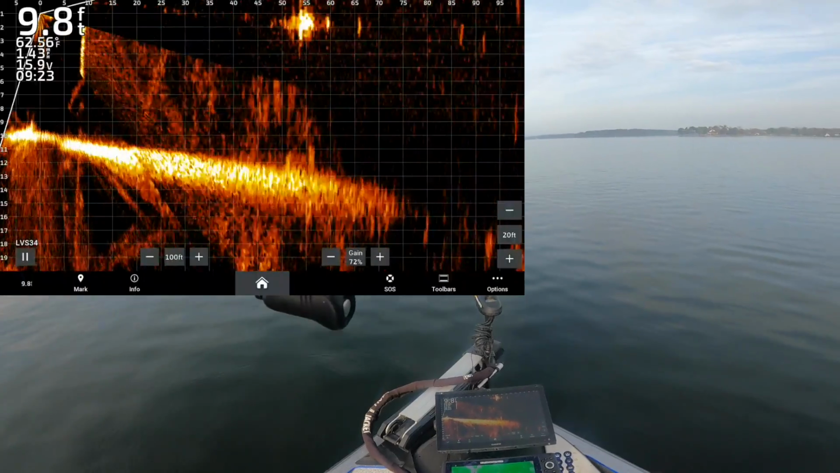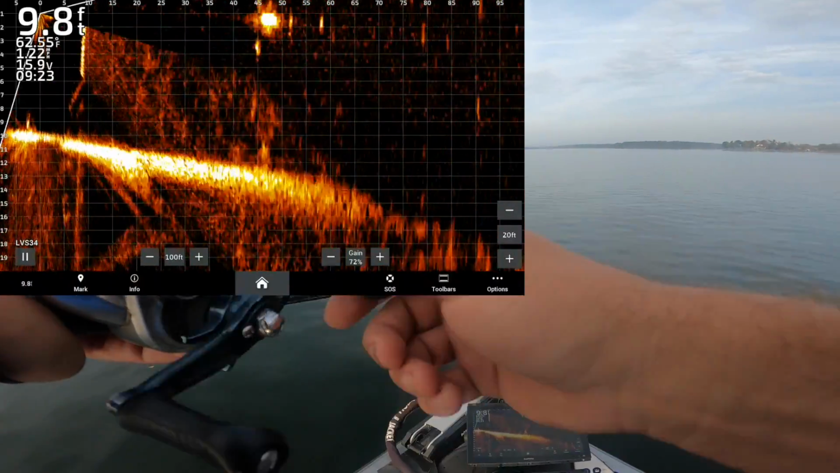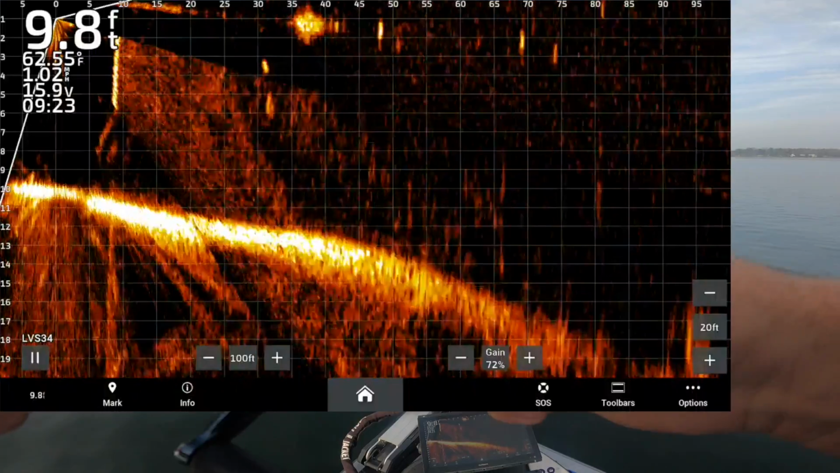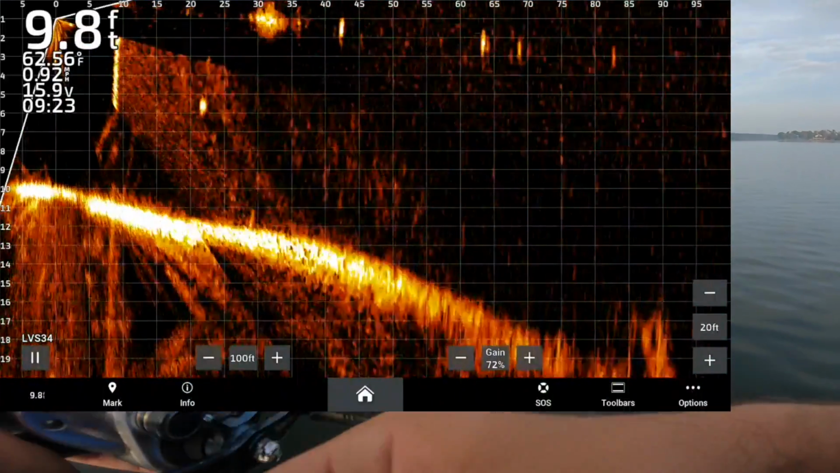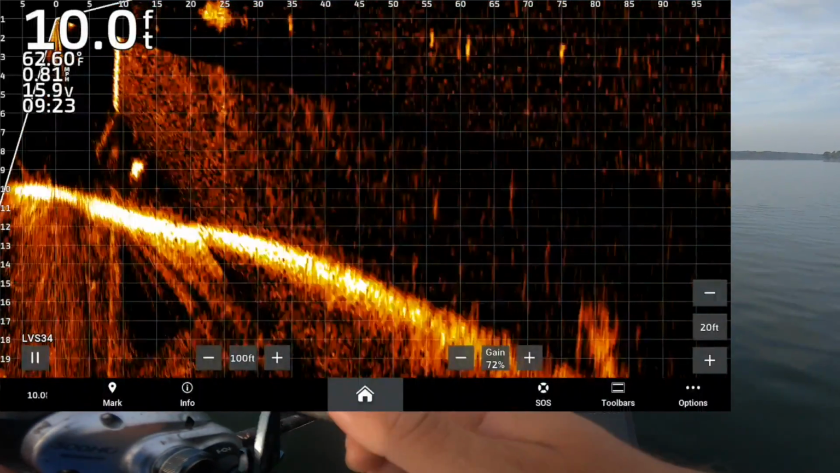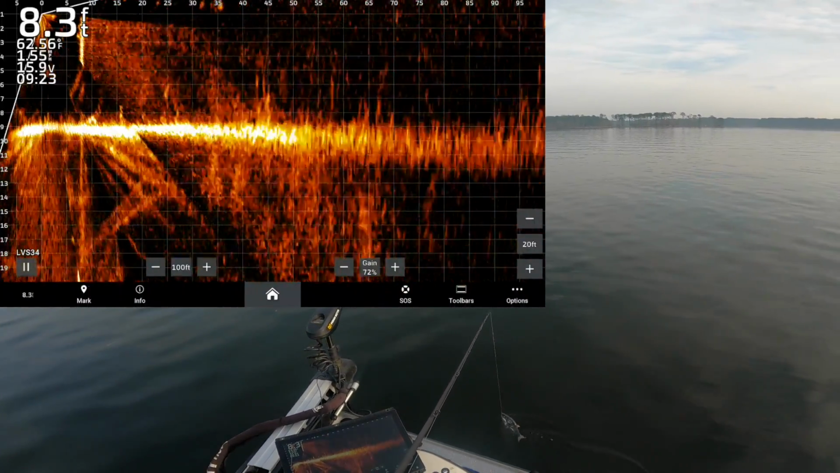Luckily the water's insanely clean right here. Oh, there we go. There's a couple fish there. You can see them. They can see the bait from so far away. God, they're all so curious. When that bait's just sinking naturally, and then as soon as I start working it, they lose interest big time, which sucks.